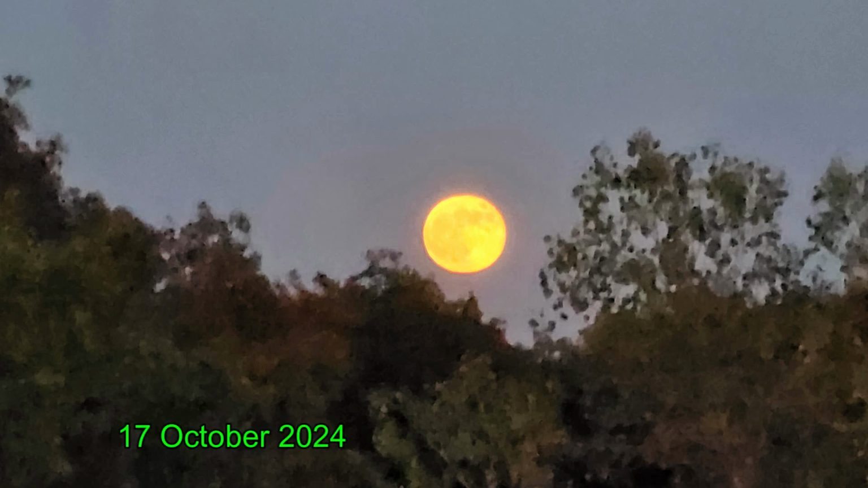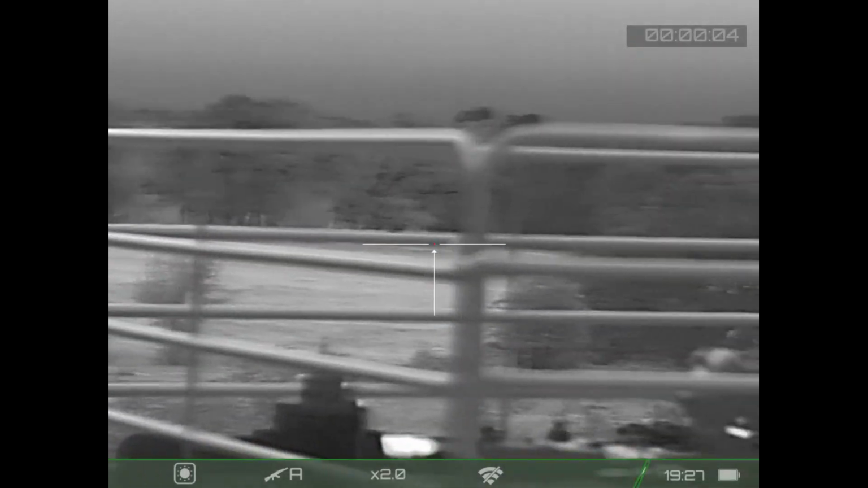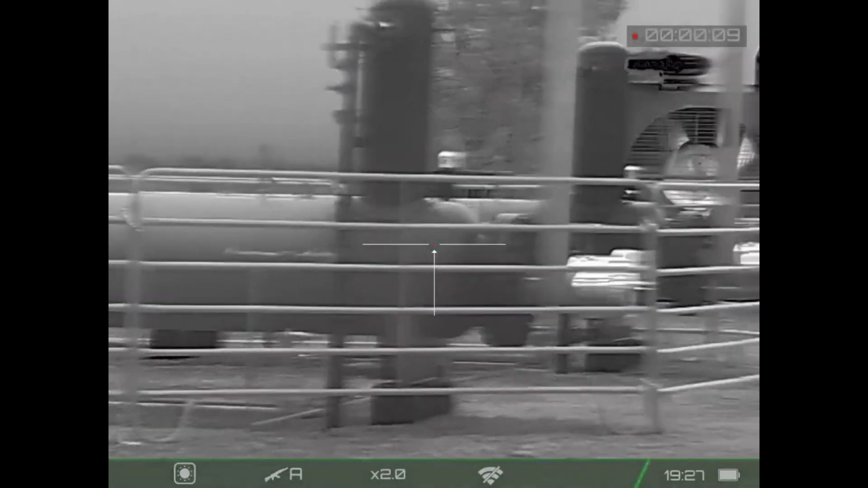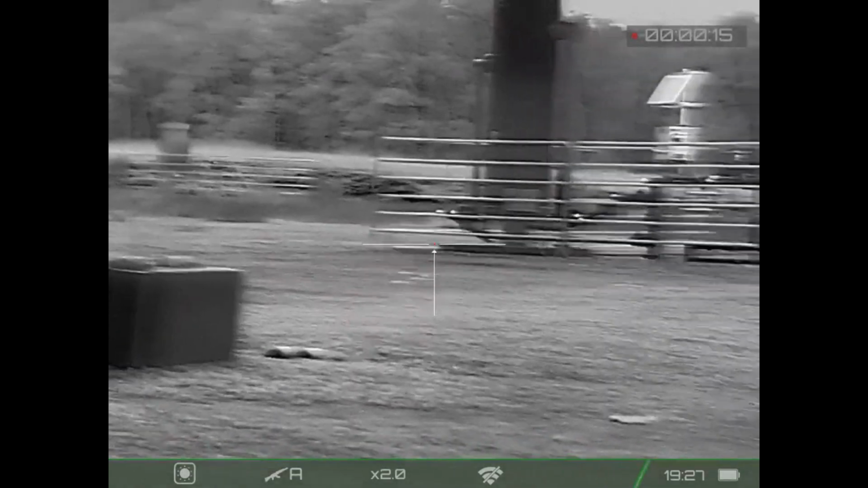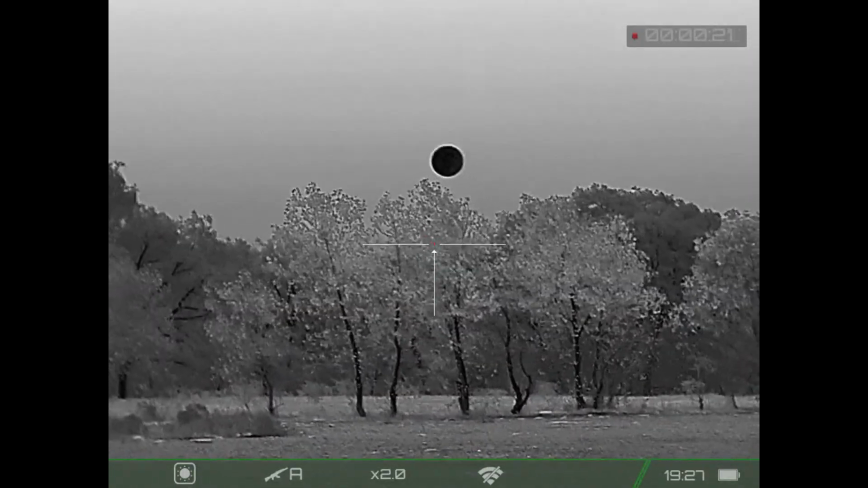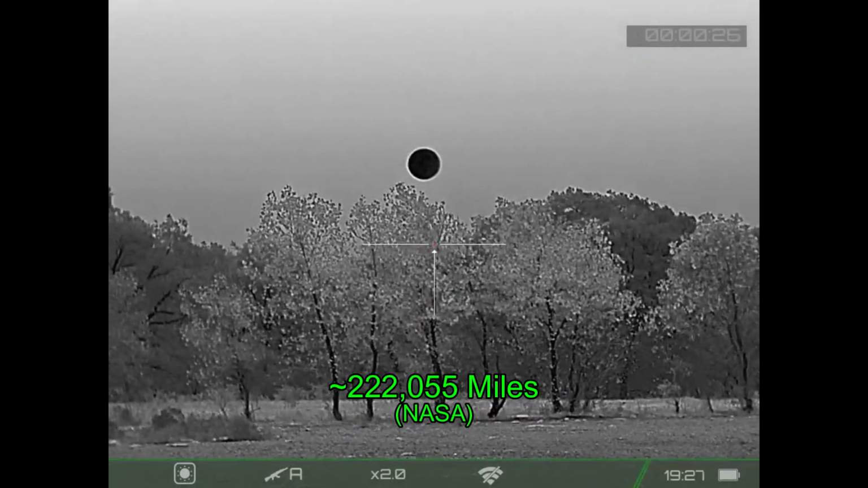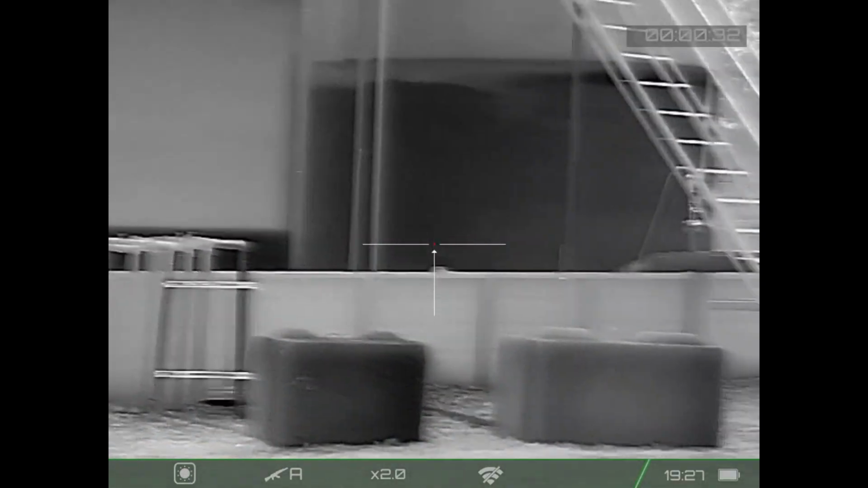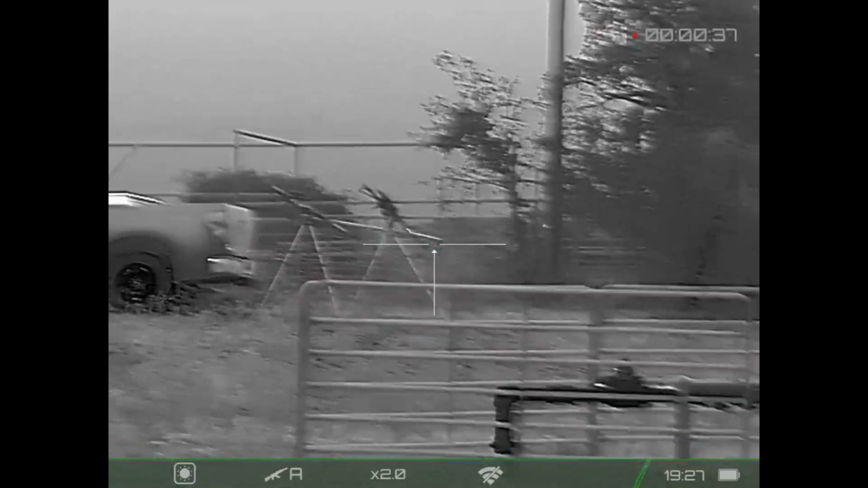Our night started off with a big bright moon. I'm on a well pad in the middle of a property. We killed one boar here last week. And that is the super moon, a hunter's moon, for October 17th, 2024. And Ben is in the truck, staying warm.